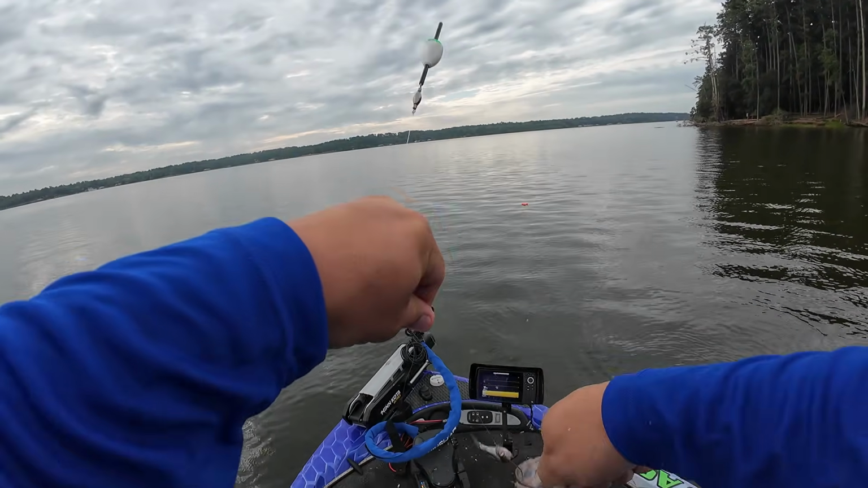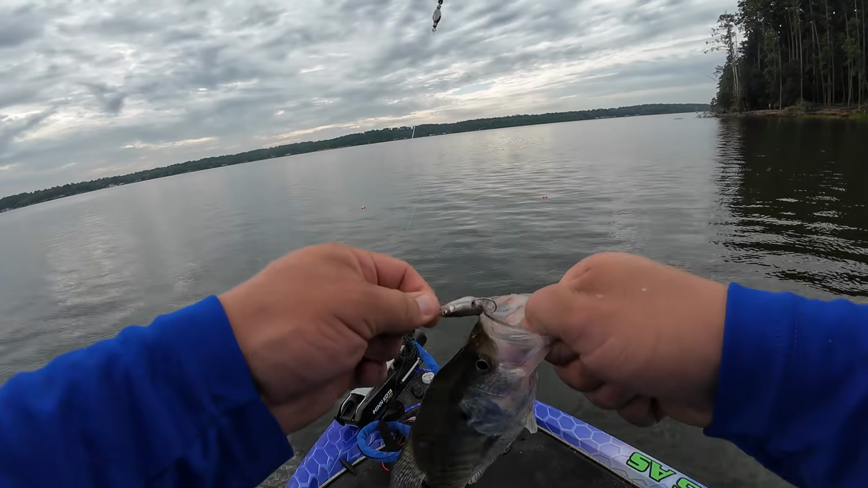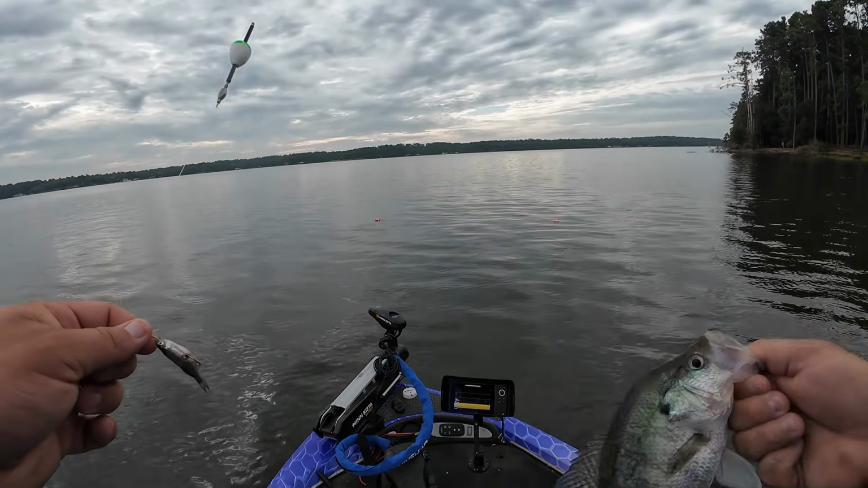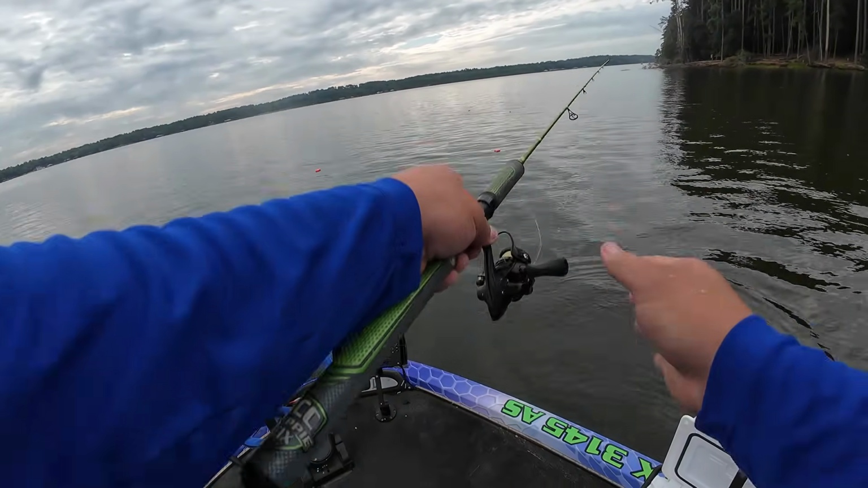Not a giant. And look at this. We just threaded this minnow on. This is the same minnow I showed you. Little keeper white. Let's toss that back. Let's see if we can catch another one real quick.